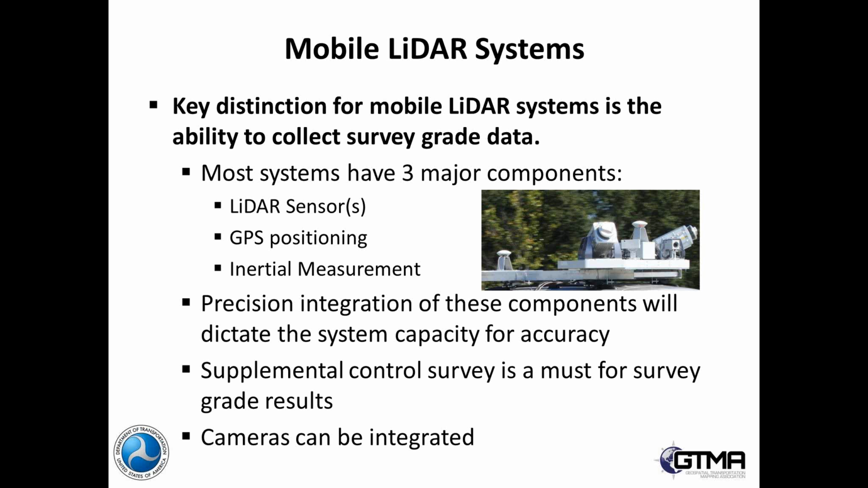All of these mobile mapping systems have three primary components. Obviously, there's a LiDAR sensor or sensors, some type of GPS positioning, and then an inertial measurement unit. And how the integration of those components is done really can dictate the level of accuracy that you can achieve with the variety of mobile mappers that are out there.